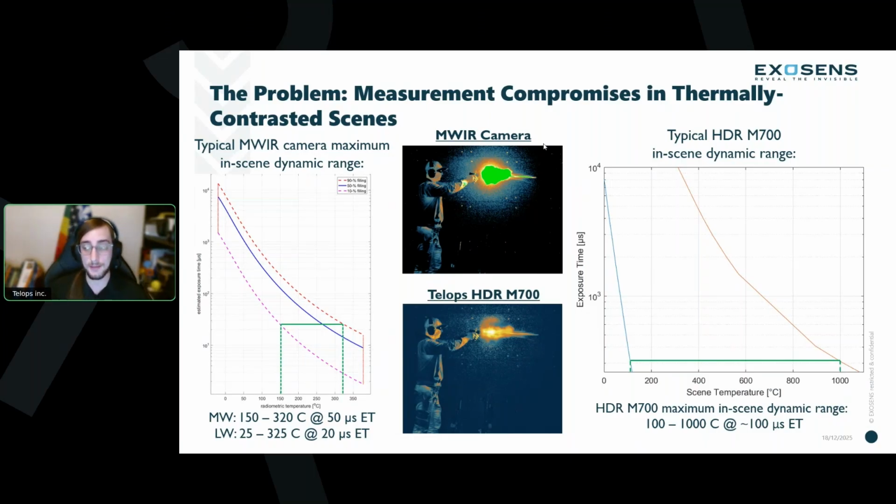And I will say that in practice and in the examples that I have in the data section later on, we've actually seen this range go over 1,000 degrees C in dynamic range in a single snapshot imaging configuration with this HDR. We are extremely impressed and proud with the results. Just about every time we pointed at something new, we see something that we've never seen before and that we wouldn't have believed was possible with the previous generation camera.